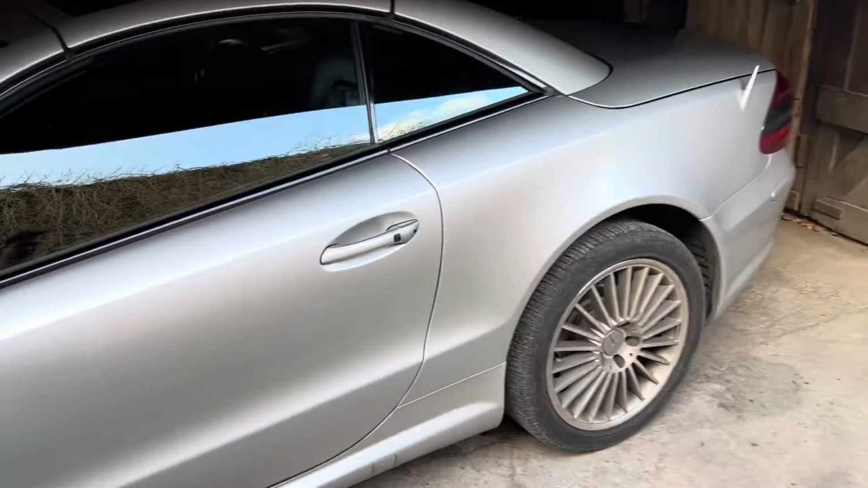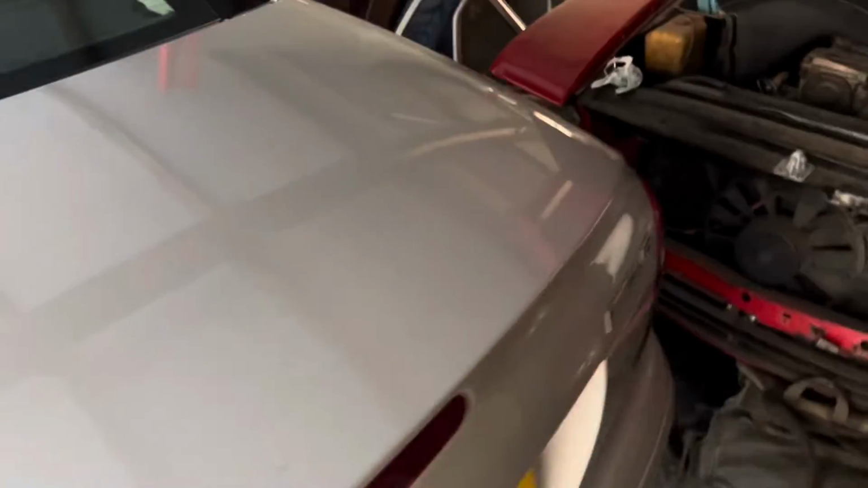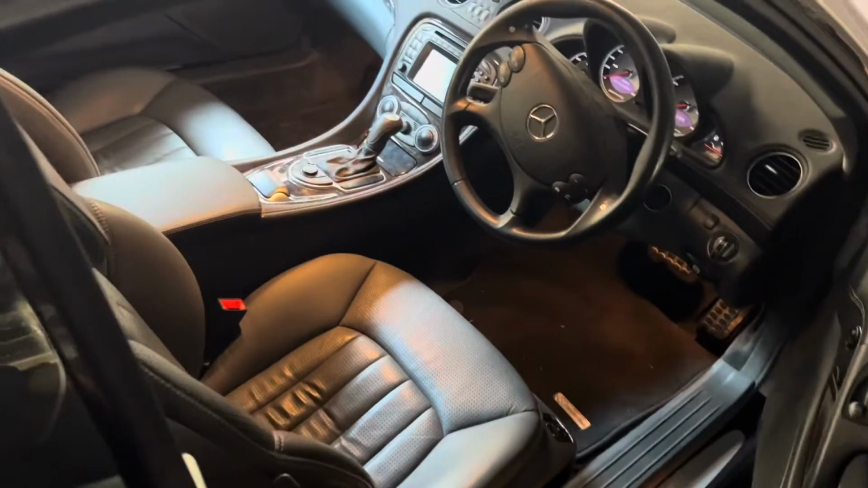Interesting thing, it's the next day. I've come down to the garage to take to pieces this SL55, take out the phone modules, see if I can figure out what's wrong with it. But this morning when I point a thermal imaging camera at it, it's not actually showing up as being warm. When I put my hand on it, it's not warm.